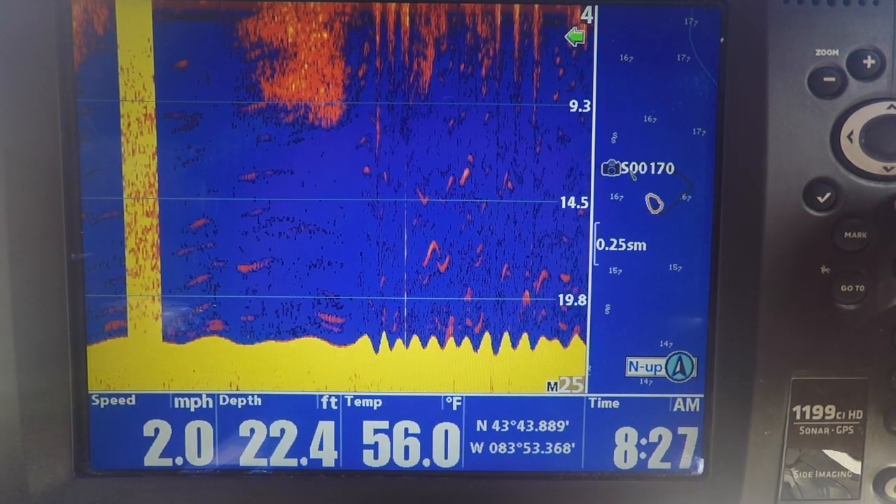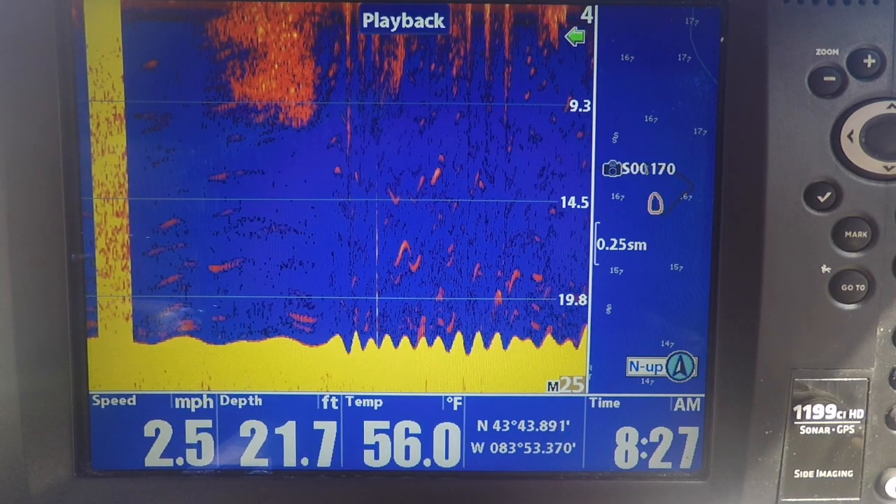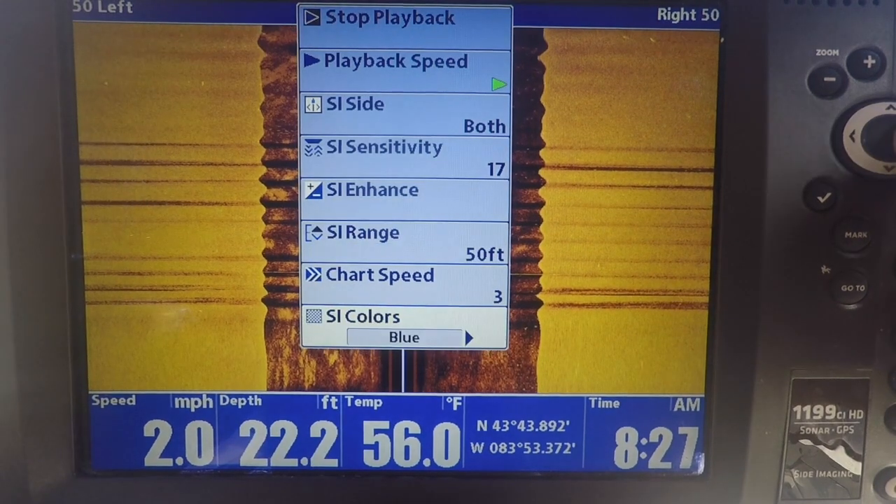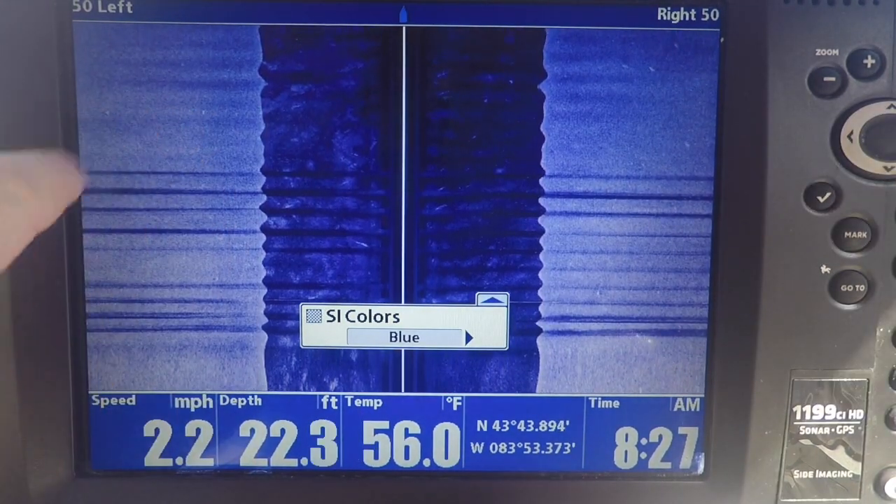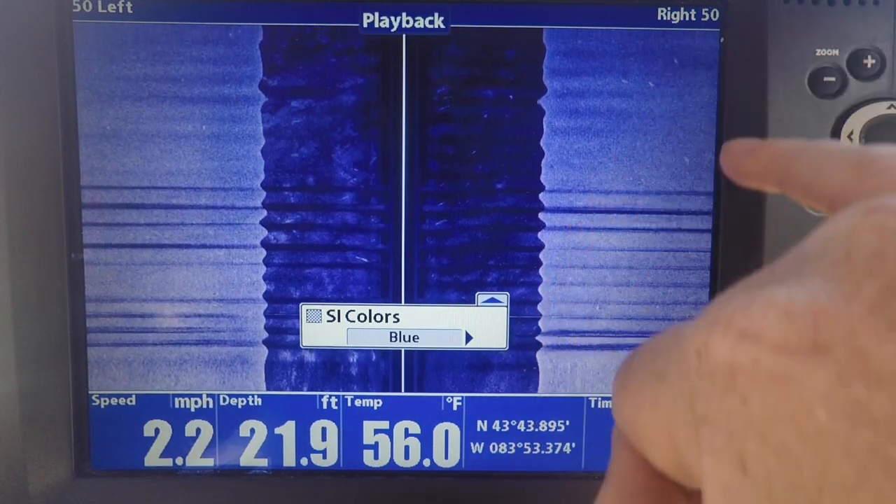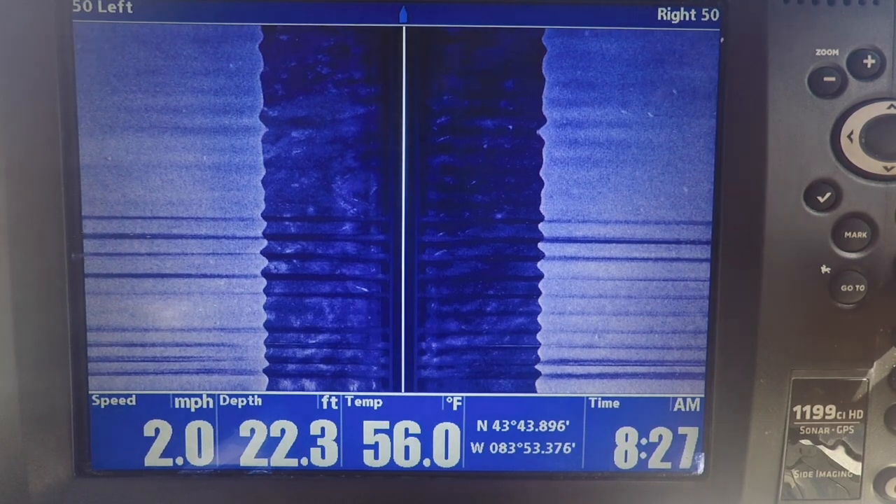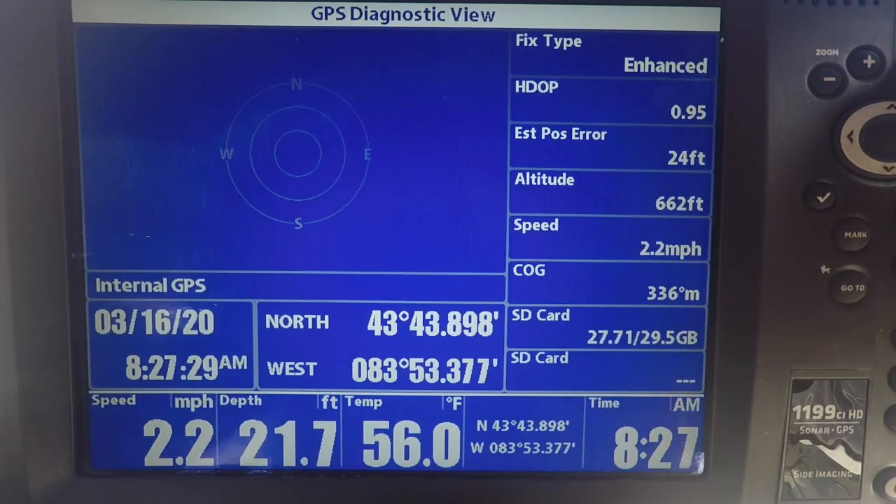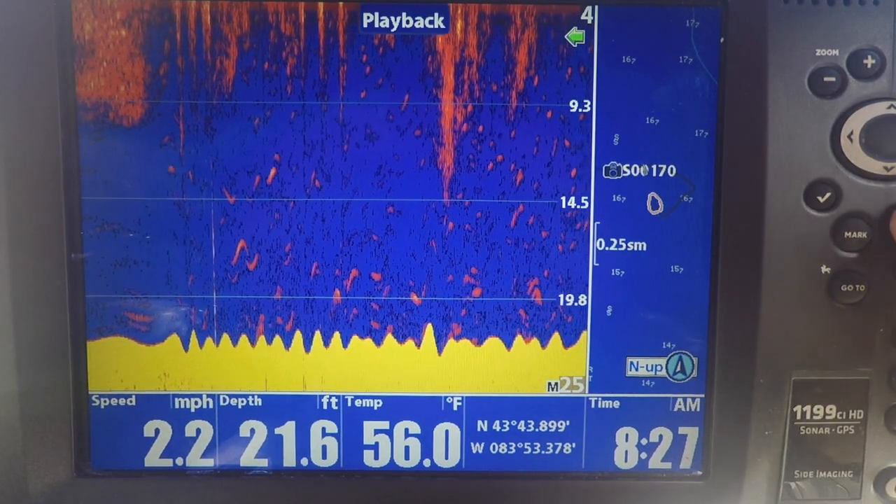Alright, so this isn't very productive water. You could switch over to side imaging to see if you see anything. You can see a couple fish that the sonar might not be seeing otherwise out to the sides, 50 feet left or right. But we know we marked a nice pod at that waypoint, so we're kind of motoring out towards there.